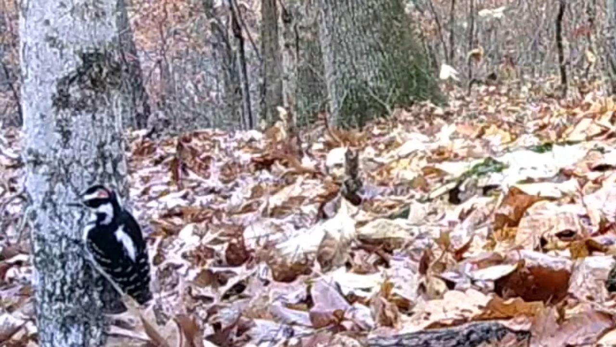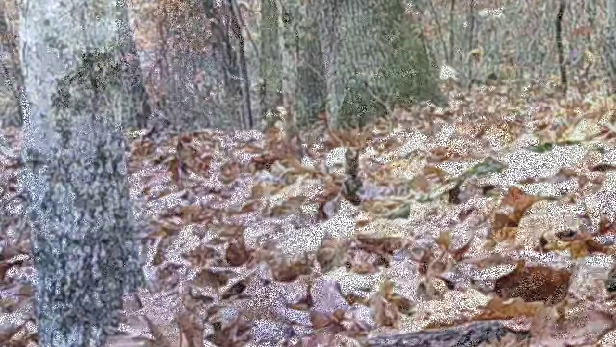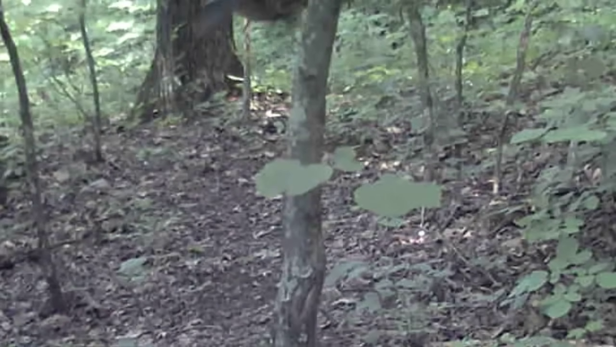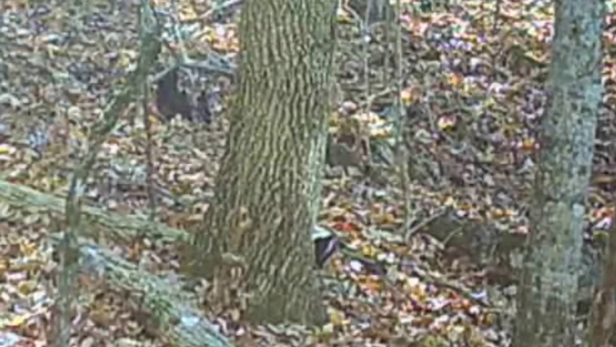They're downy again. They're beautiful little birds. All sorts of little woodpeckers. Now here's the most rarest one. This is the best I've ever got, but it's the old pileated woodpecker.